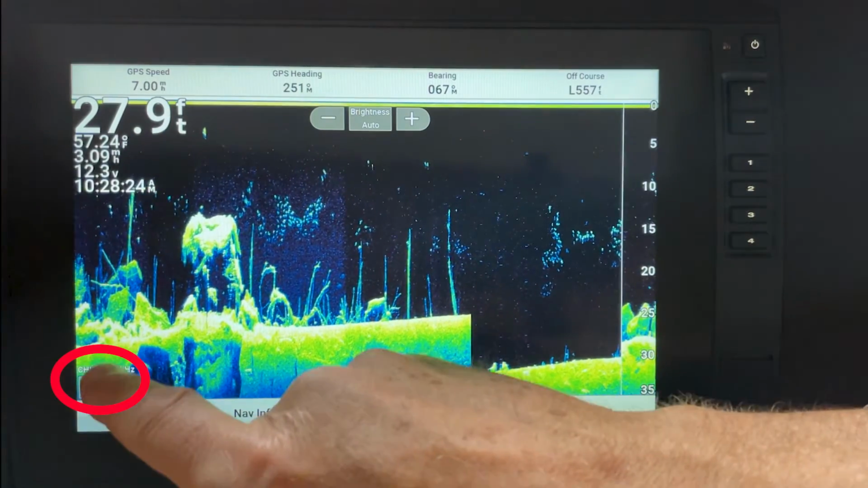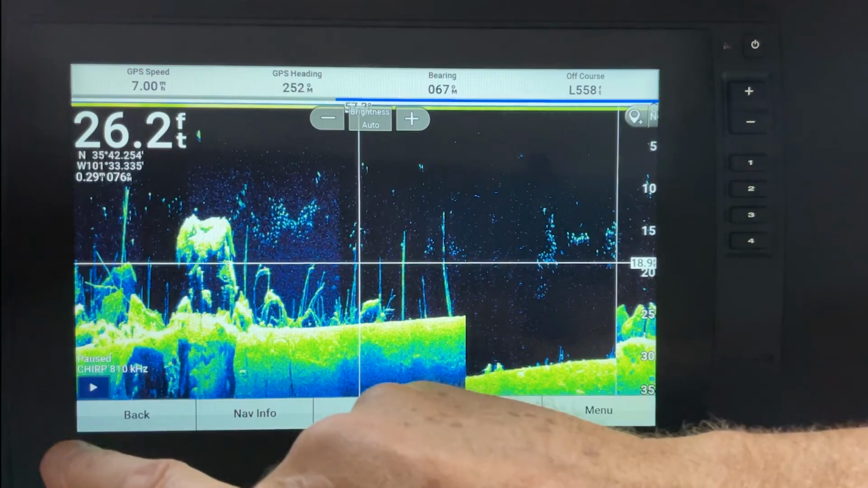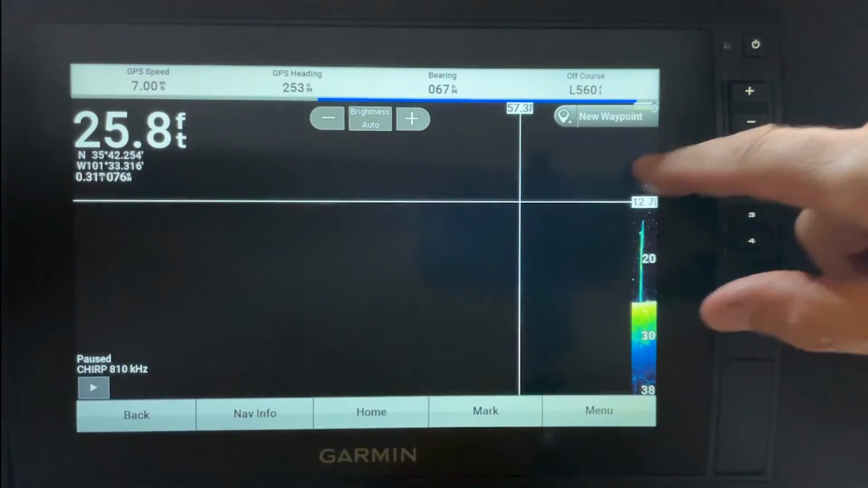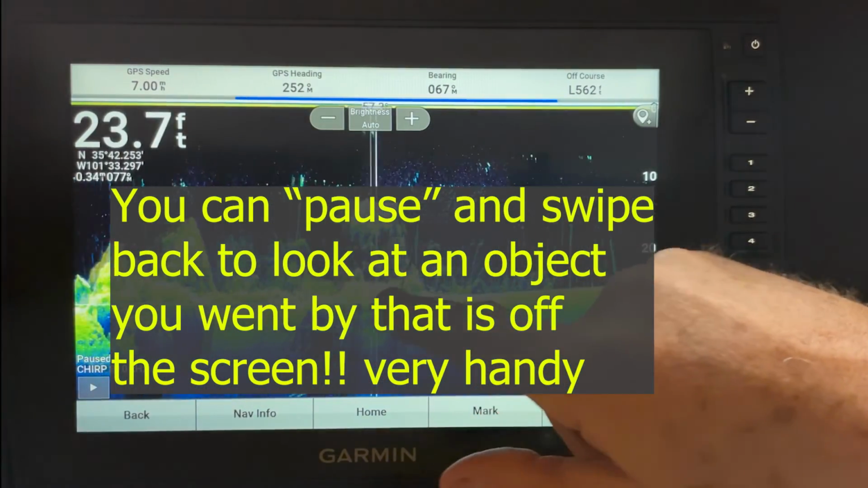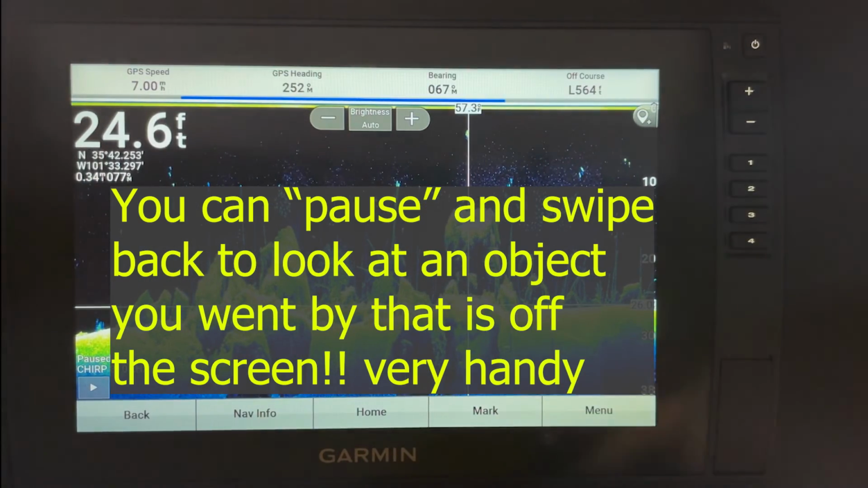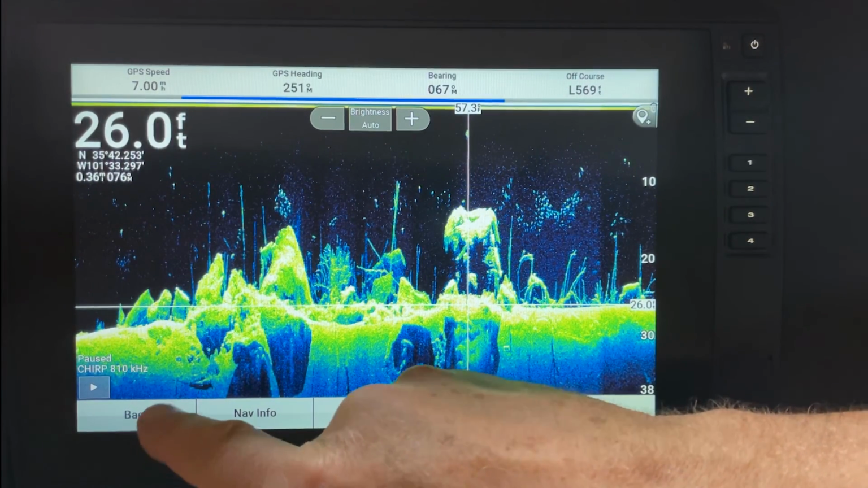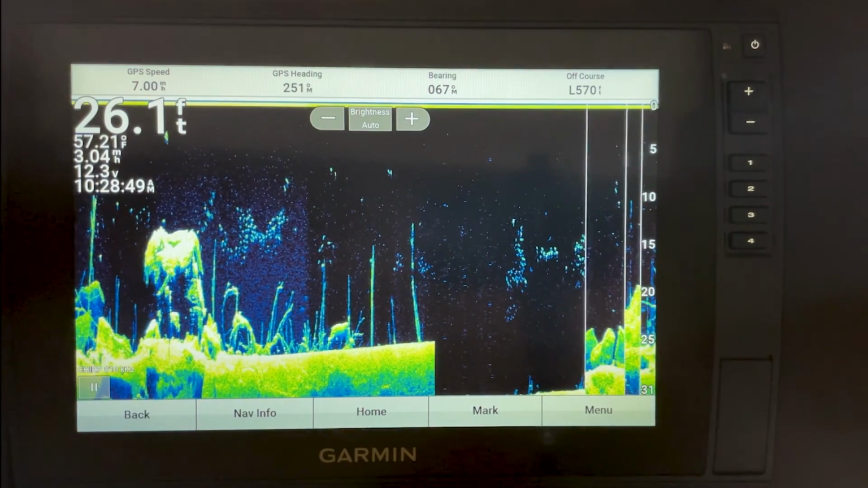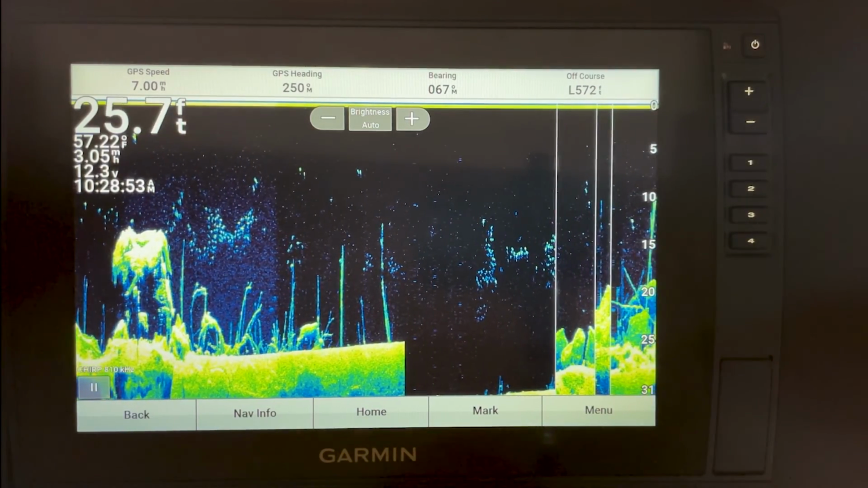You can also use this to pause, or you can just swipe it. Or you can also just hit back, and it'll take you back to the scrolling actual live screen.